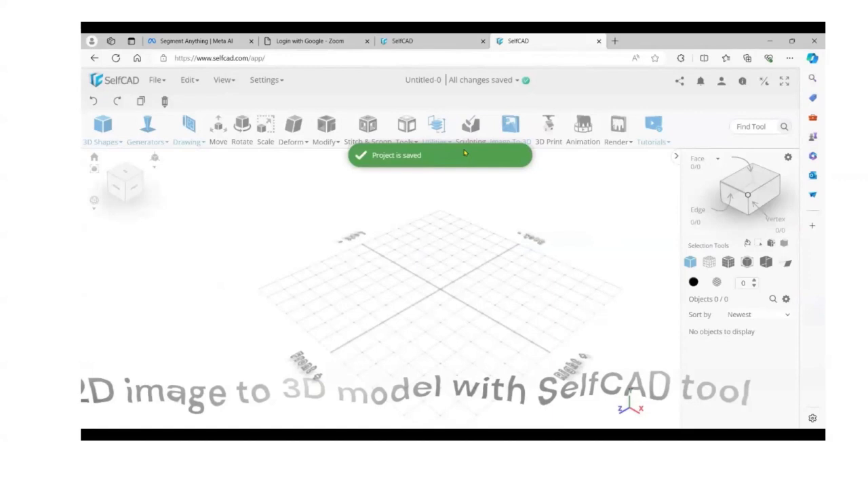All these things will be in the designing plan. In the designing plan, the engineer has to do the design first, and then he will send it to the manufacturer. So that's why the CAD tool comes into the picture.